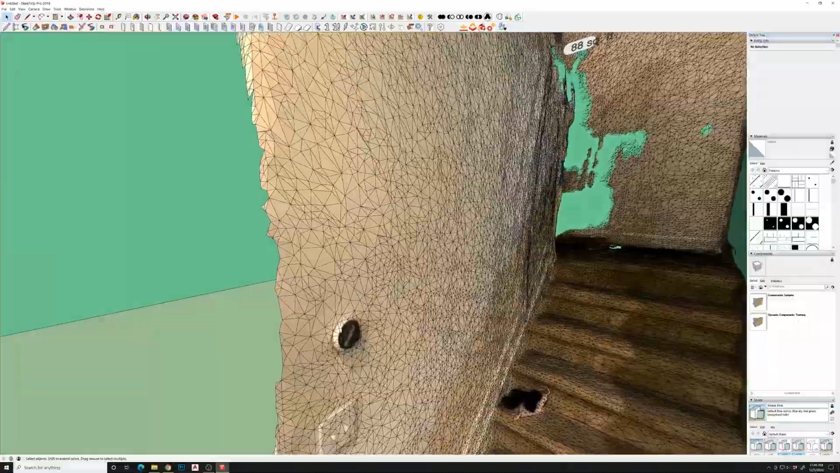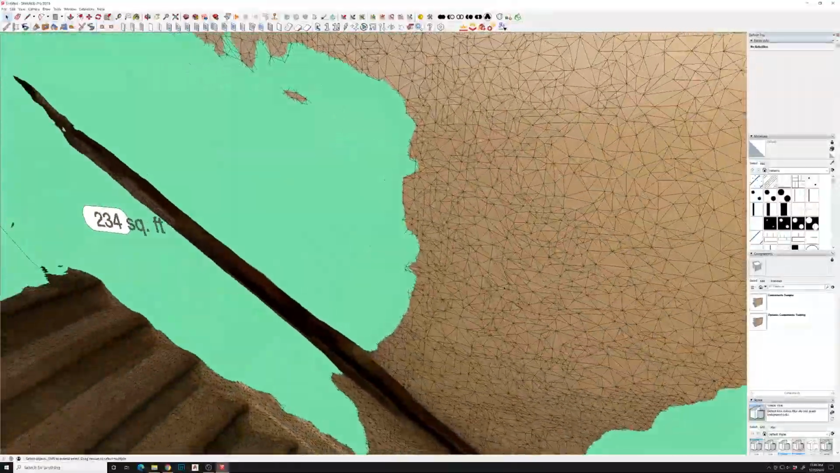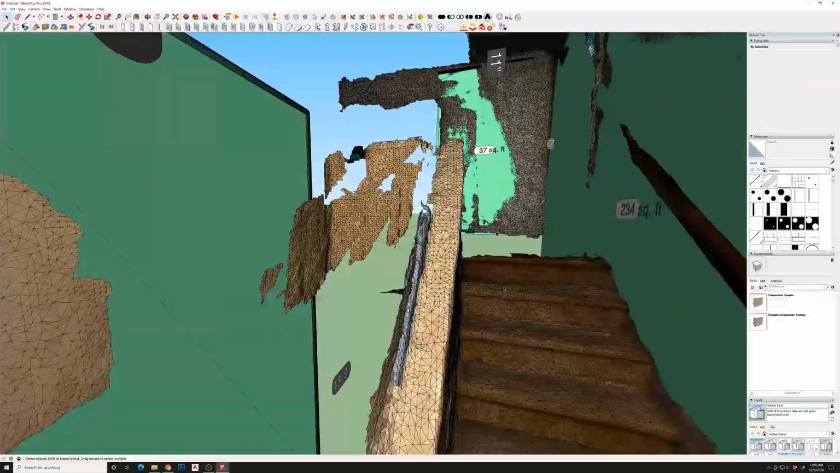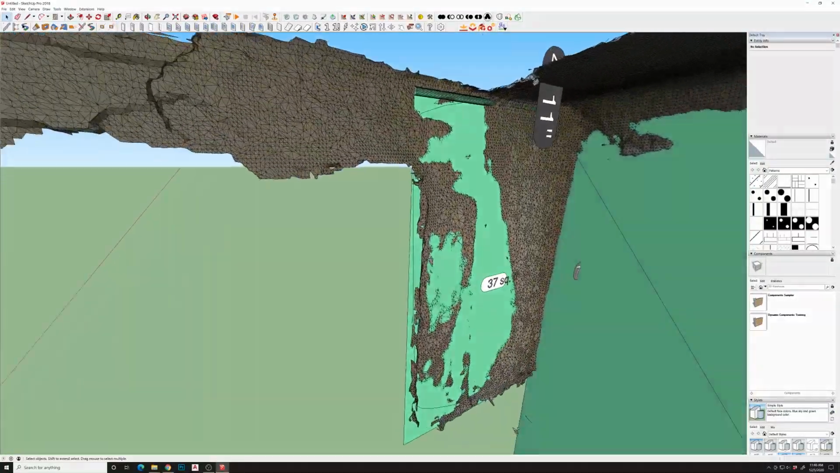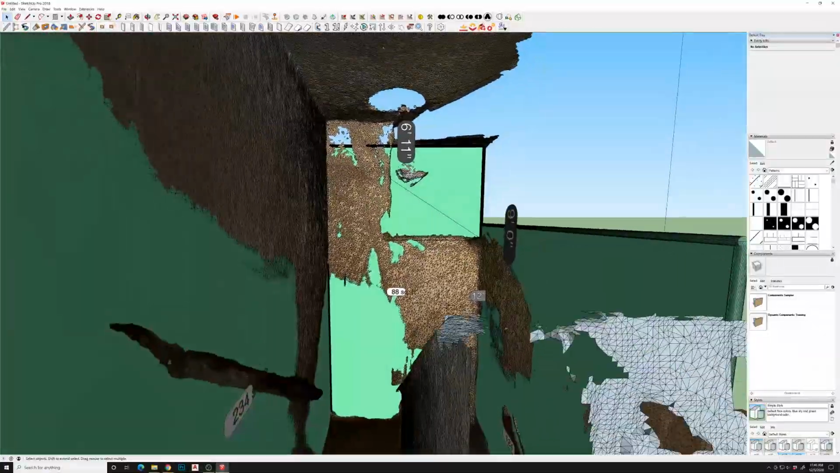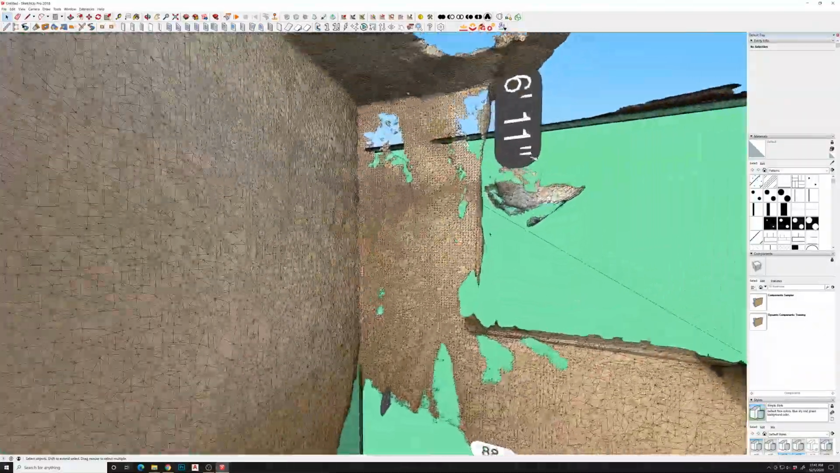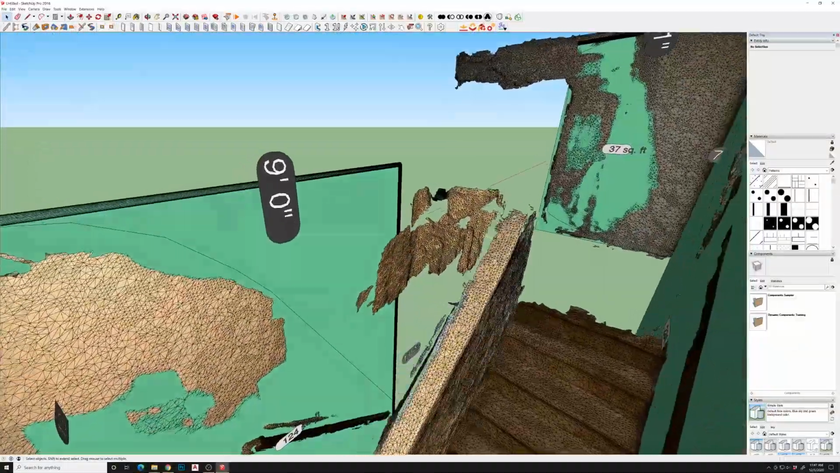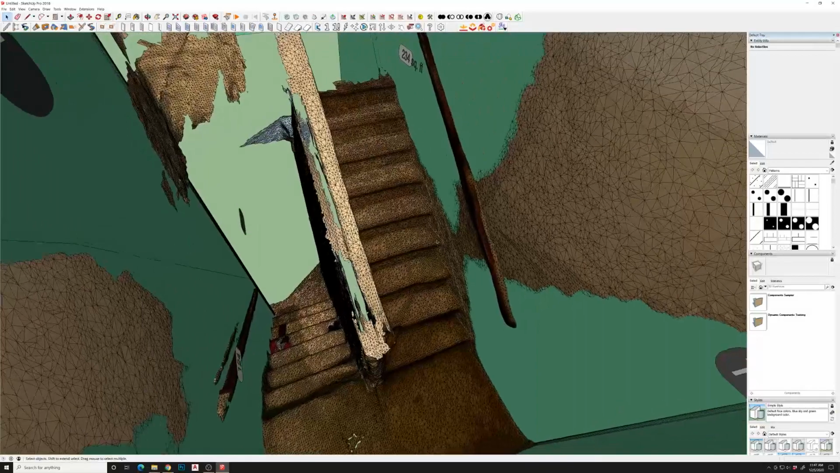So you don't want to completely rely on the floor plan option, but you can see that it does give you a basis for clean wall locations. So this is the little light fixture I had hanging in the ceiling. So you can see how detailed this mesh is.